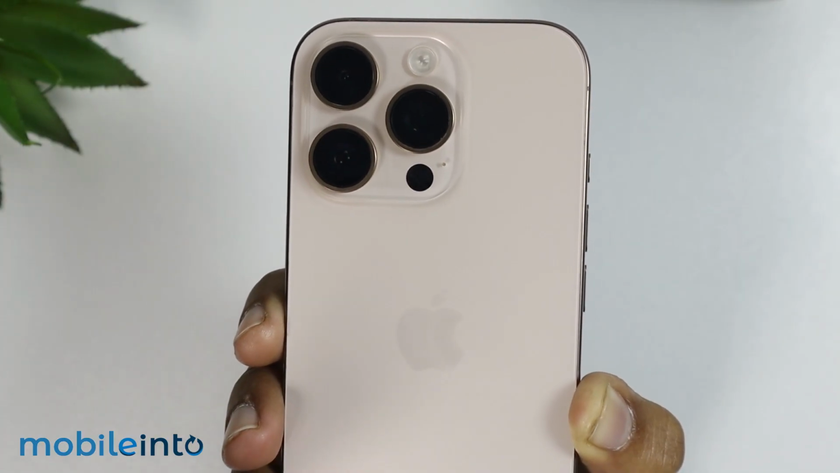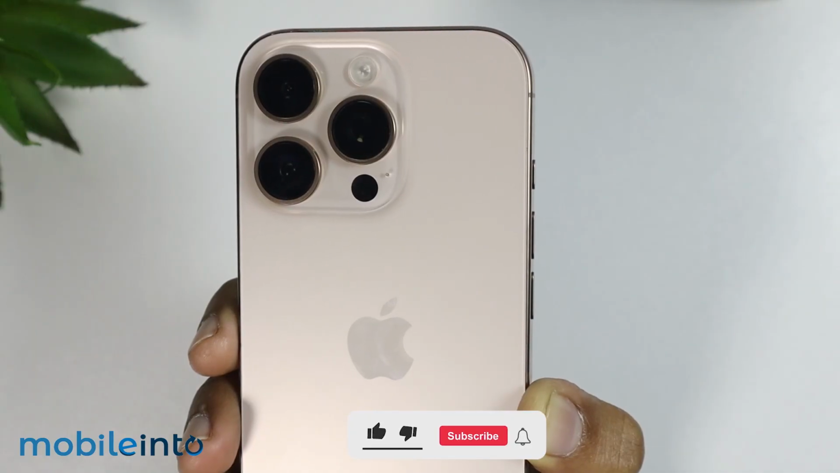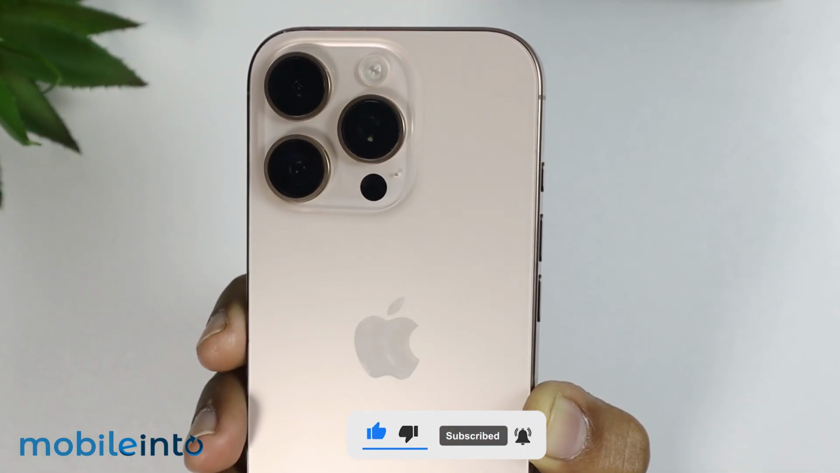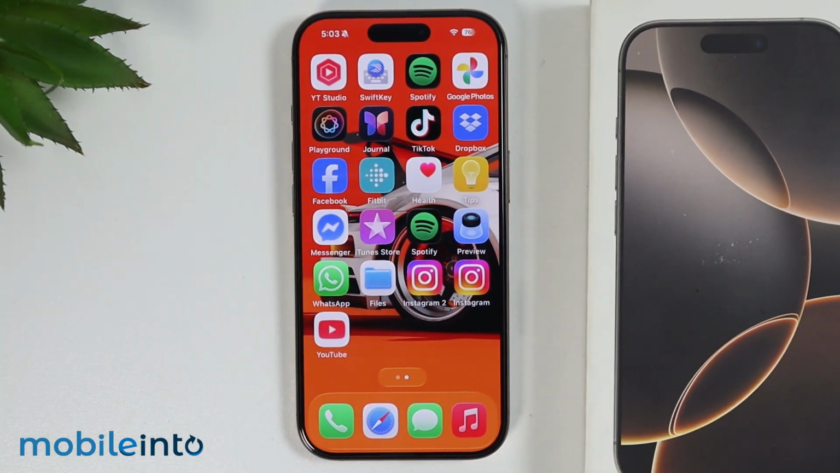Also, there are some other apps which use the LiDAR sensor of your iPhone. Like there are some furniture apps which use the LiDAR sensor to scan your room, and you will be able to place objects and furniture in your room using the LiDAR sensor of your iPhone. And this is how you can use the LiDAR sensor on the iPhone 16 Pro and the 16 Pro Max.